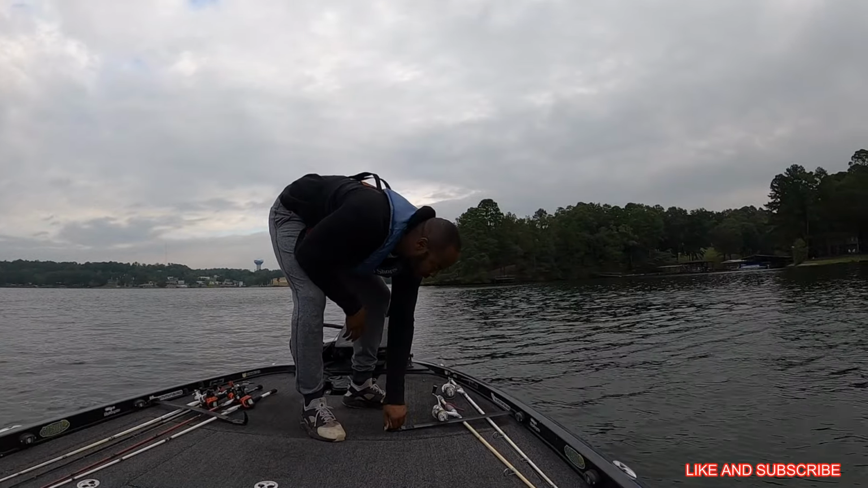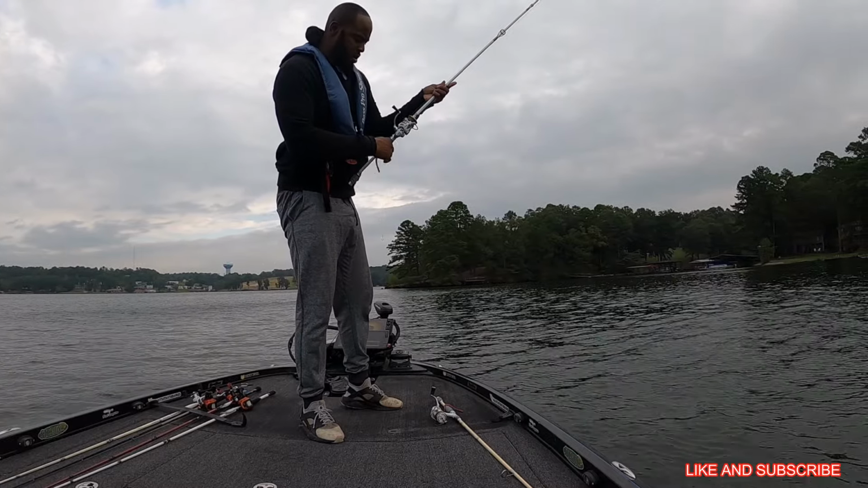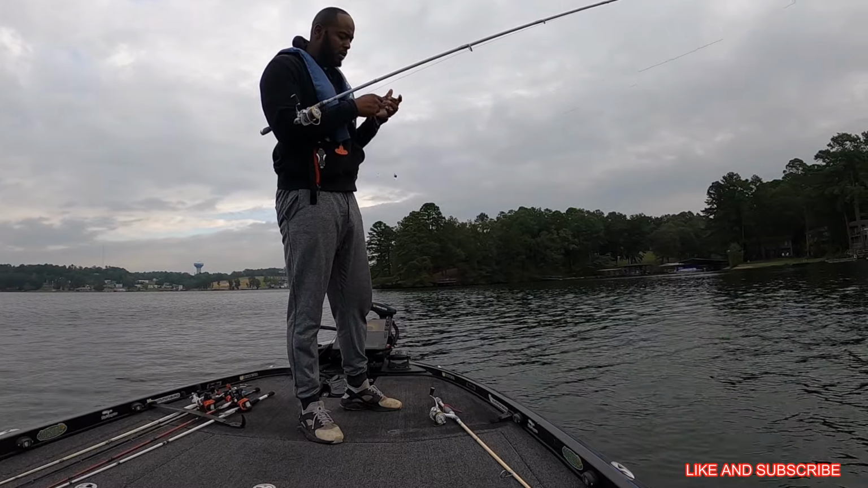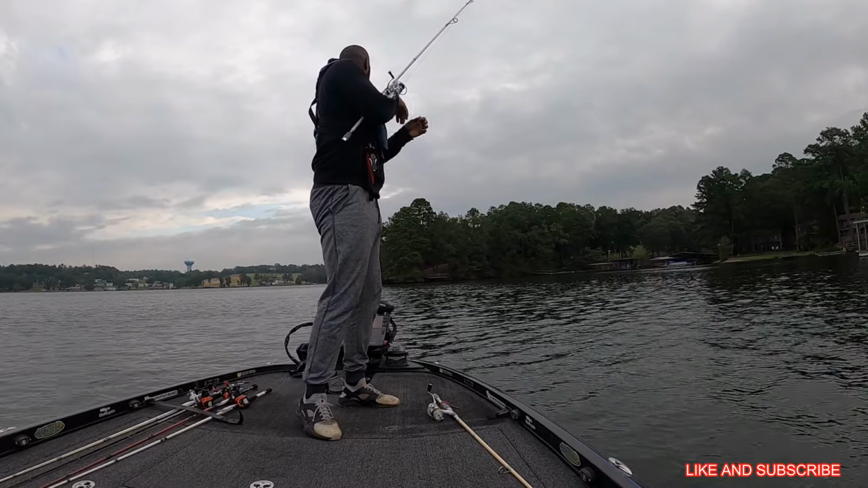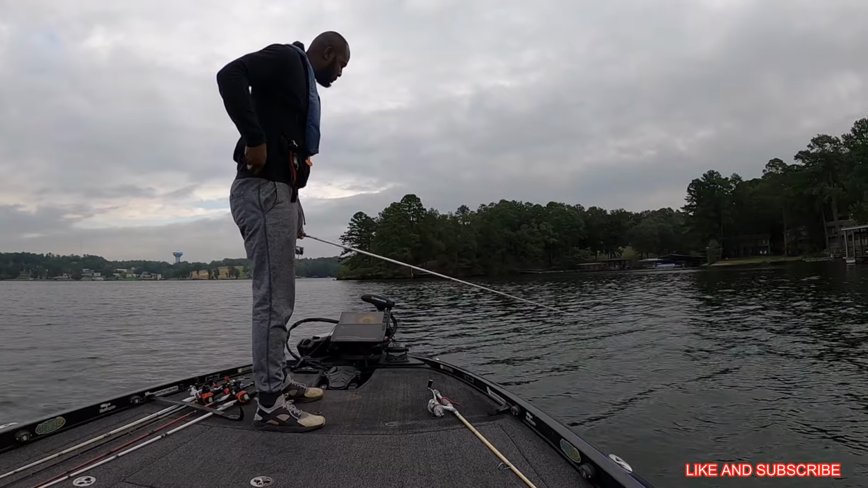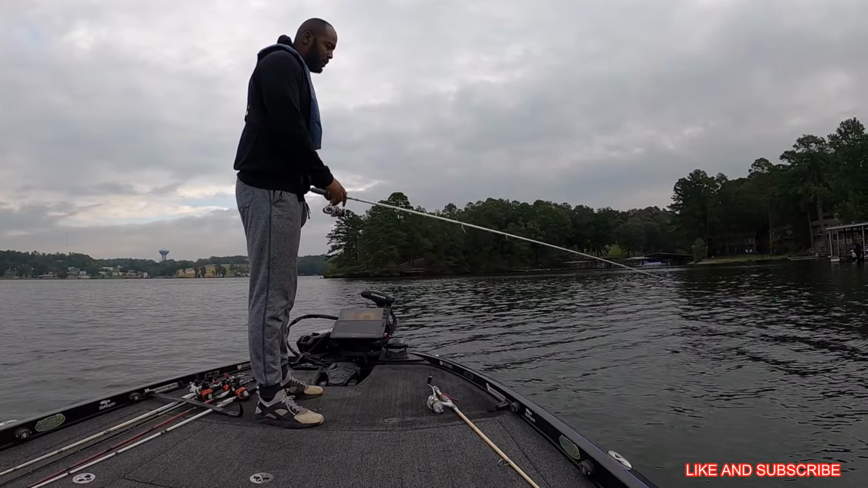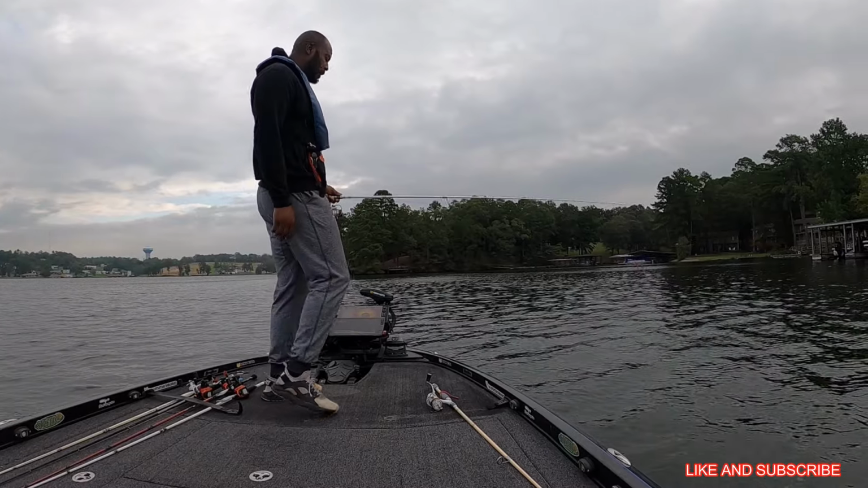So guys, we are at that waypoint. So now I'm gonna pick up a lure. I'm gonna start off with a drop shot out here on Lake Hamilton. They've been biting the drop shot pretty good lately. So again, I'm lined up with the brush pile using my heading sensor, and I see fish on my Garmin out at 100 feet. So I'm gonna take a 100-foot cast.